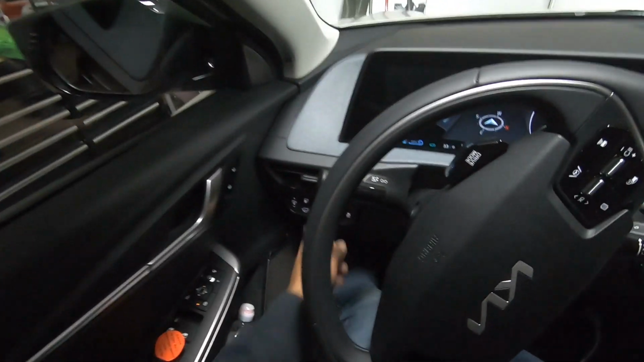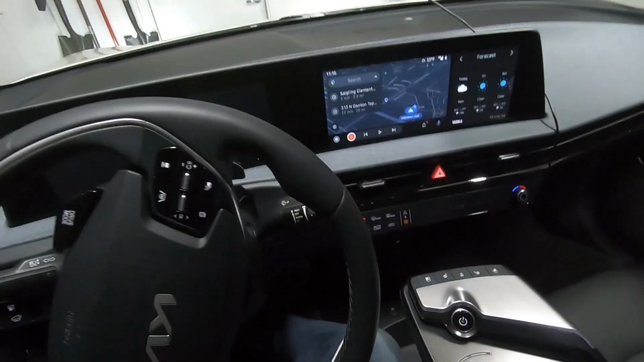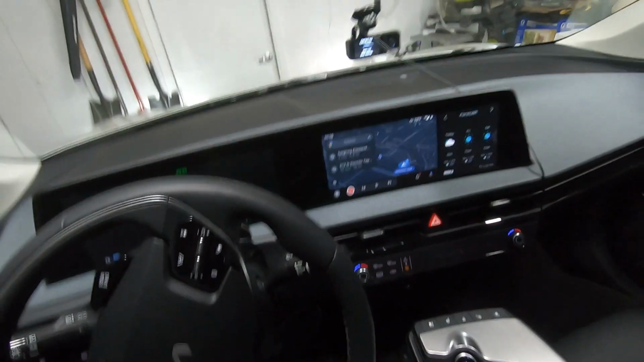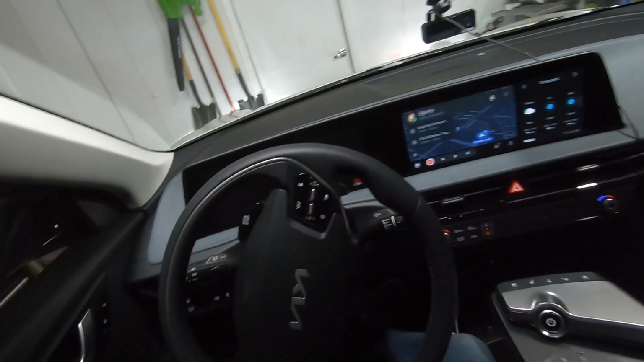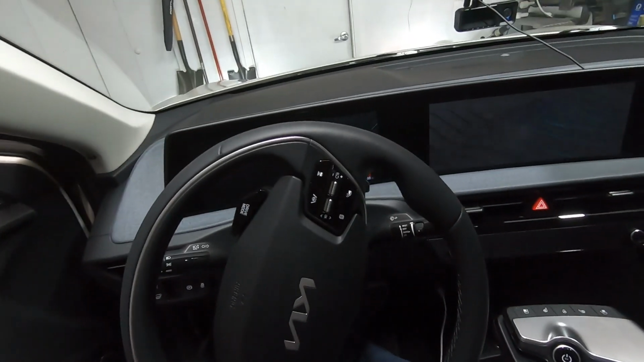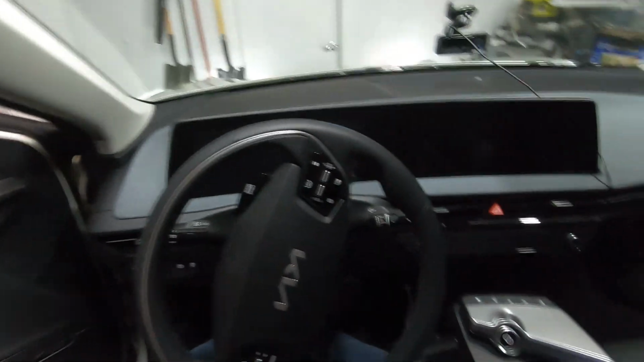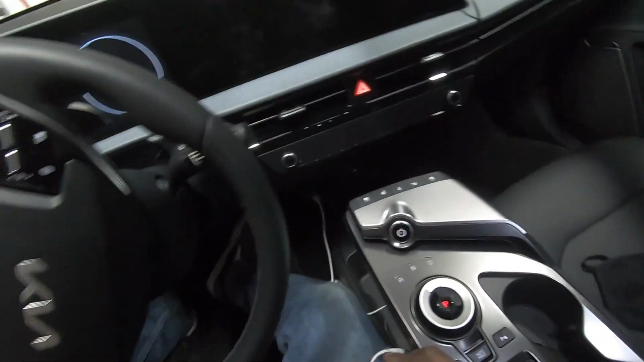And there we are, parking brake. That's cool. I like that. All right, well, that was it. Let's just get out of here. Show you around for a sec.